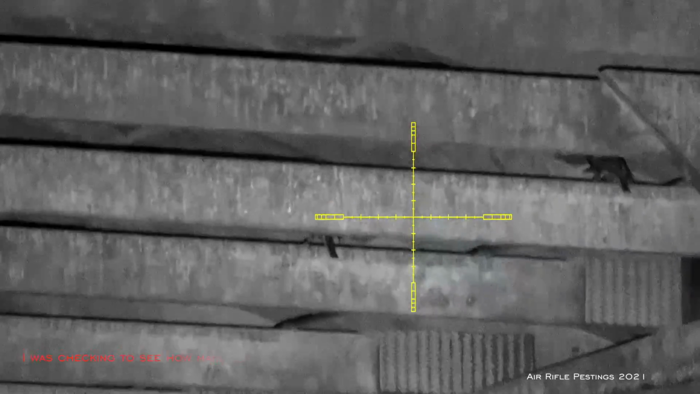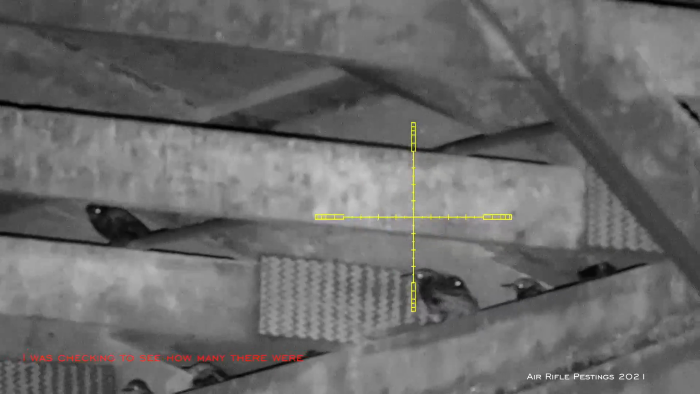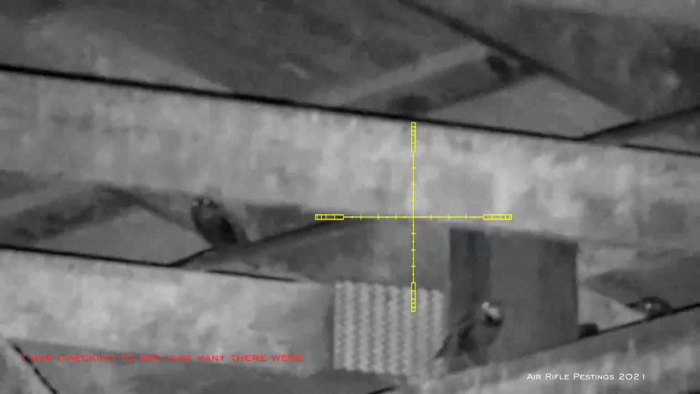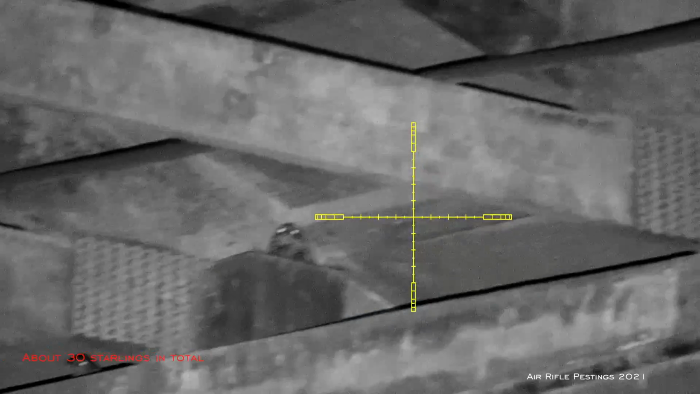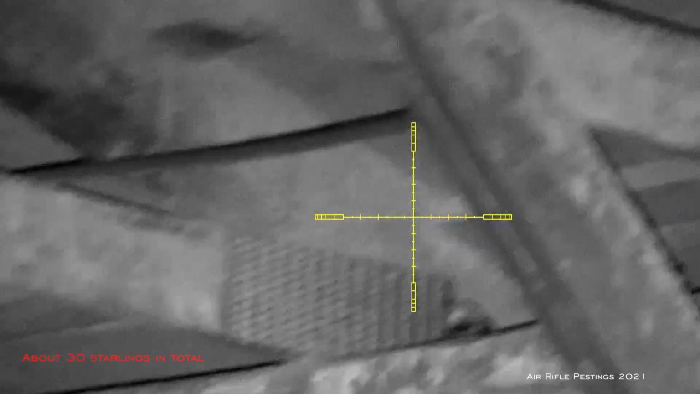So I'm just scanning the area, and they're all sitting up on the rafter and the soffit there. As you can imagine, I was very excited because I've been waiting for this kind of opportunity for a long time. And it was just dumb luck that they were there and I happened to find them.